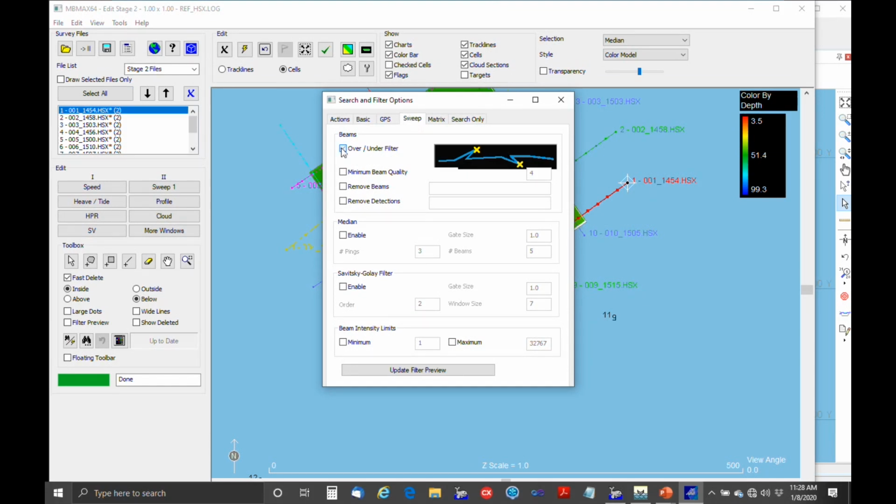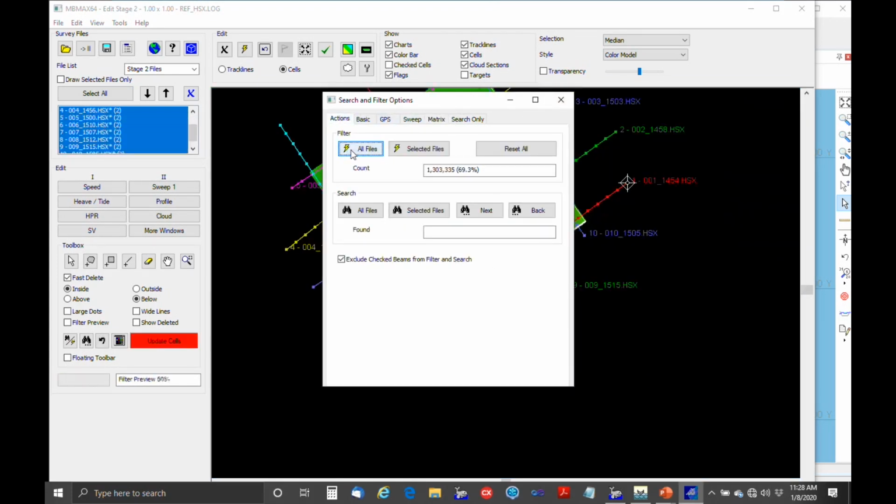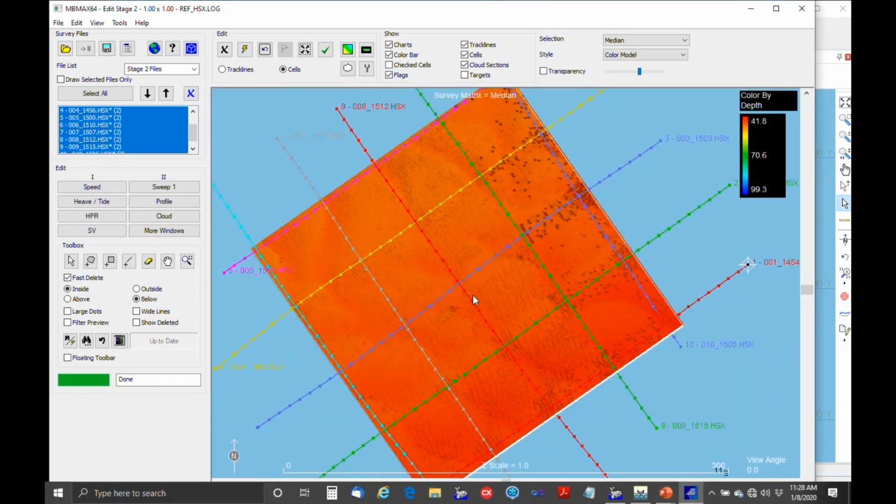You use this over-under filter. This is a nice one. It's pretty safe. And we'll use the matrix filter like we set it up the other day. So actions, filter all files. Okay. And this is what we come up with when we're done.